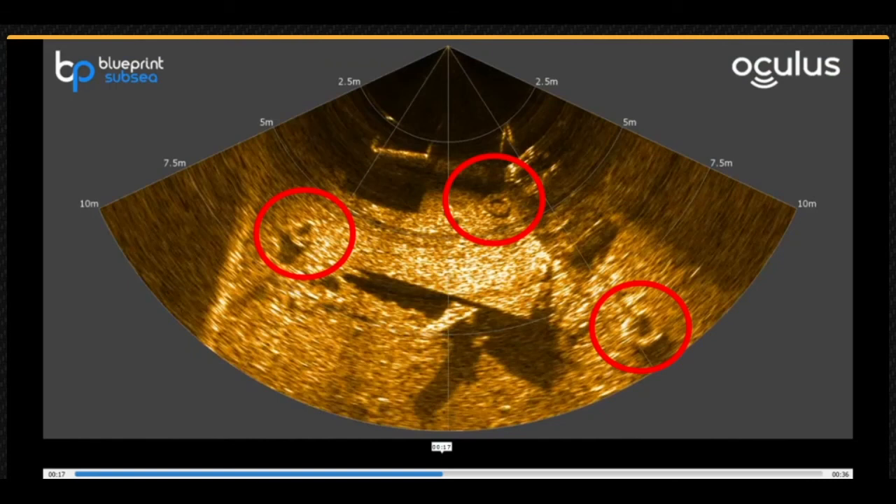First, did you spot the 3 tyres? Tyres are a common feature of harbours and commercial waterways. Their donut-like appearance makes them easy to recognise.